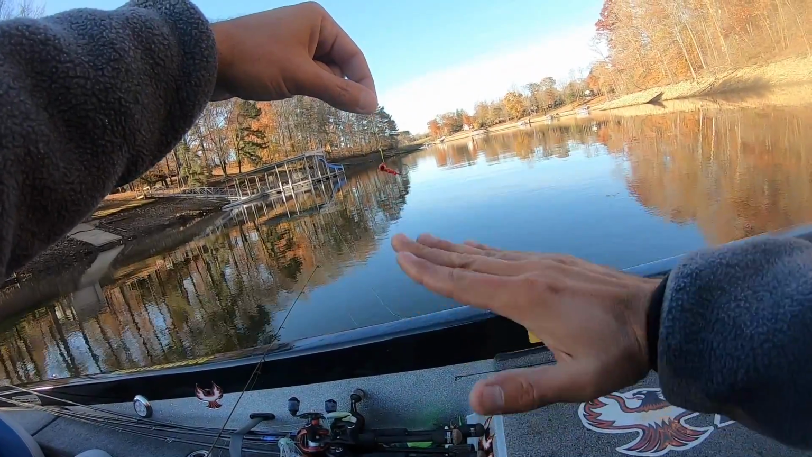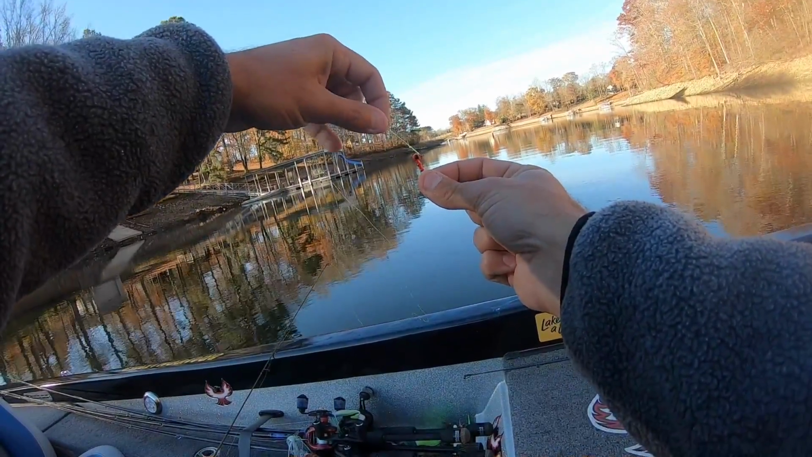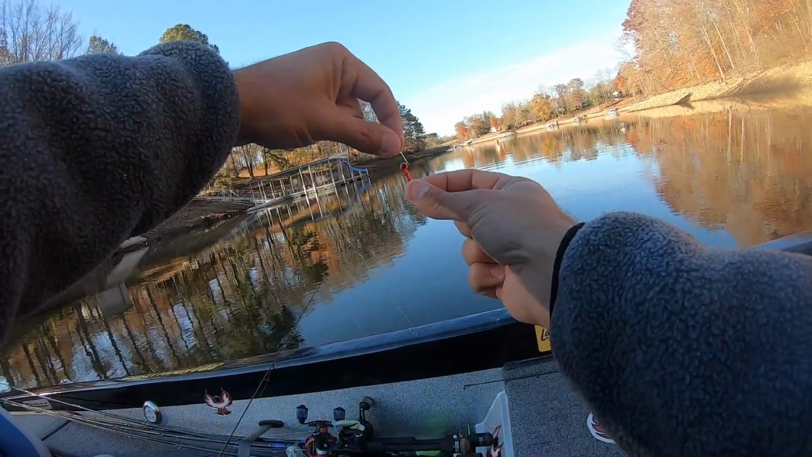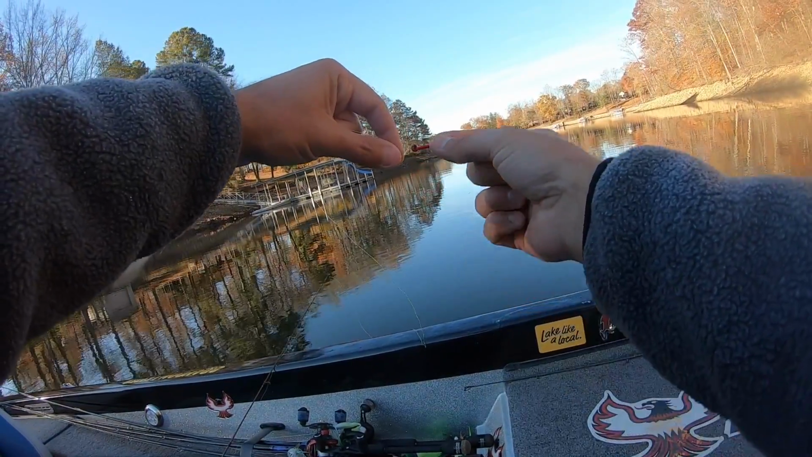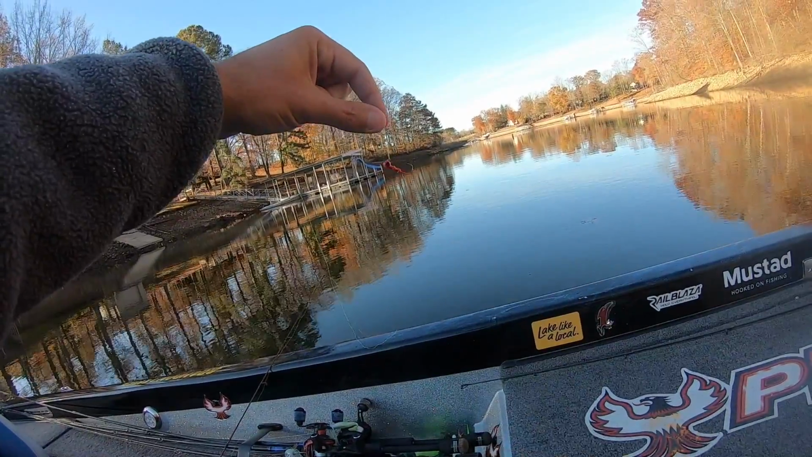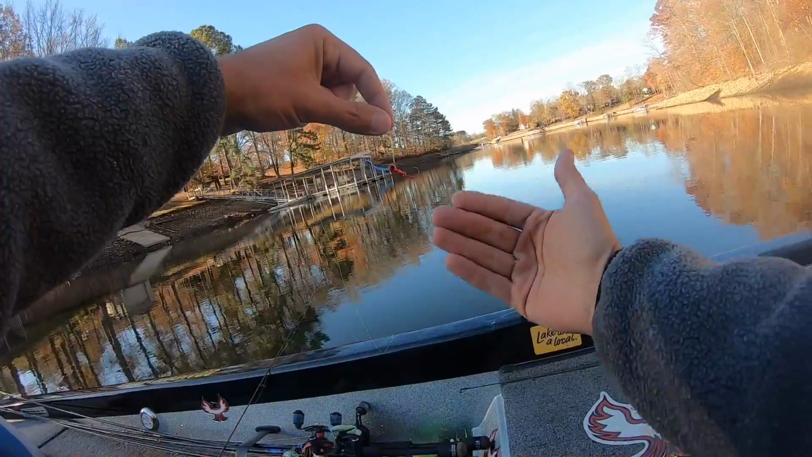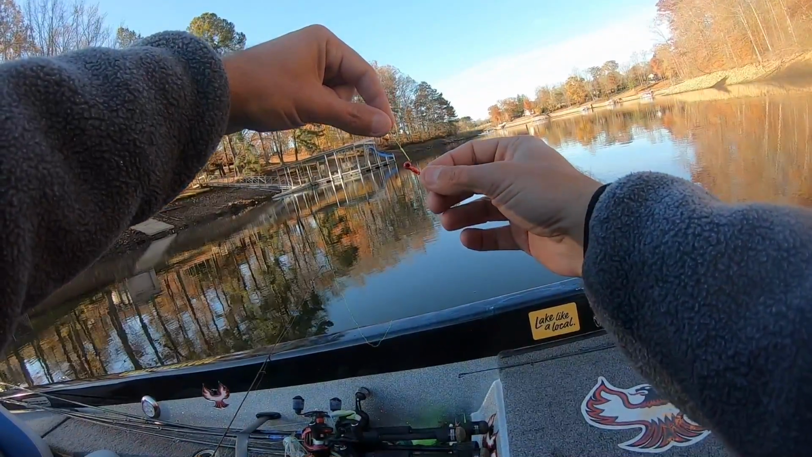It looks natural. When a minnow swims through the water, he doesn't swim like this. So if you tie directly to that jig head and your knot is sitting like that, that's the way your jig's going to come through the water. Or it may come through the water like this or like this. Well, with that loop knot, it has no choice. It always comes through the water exactly like a minnow does. That makes a big difference.